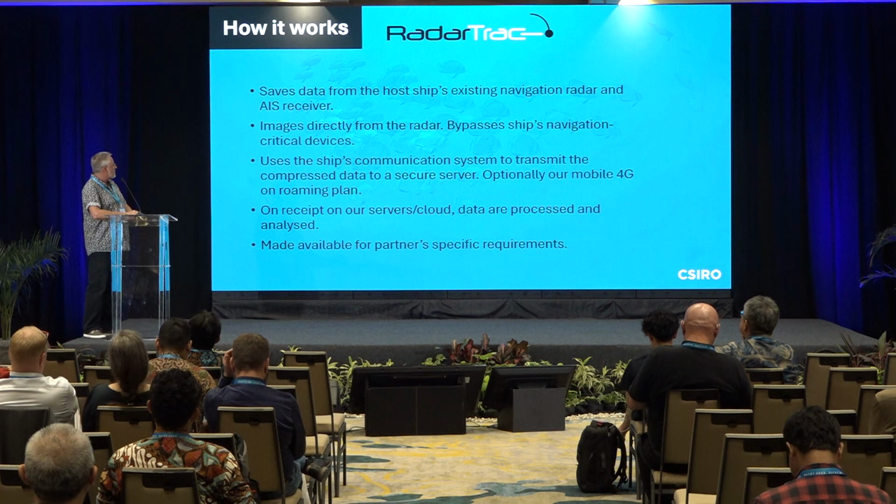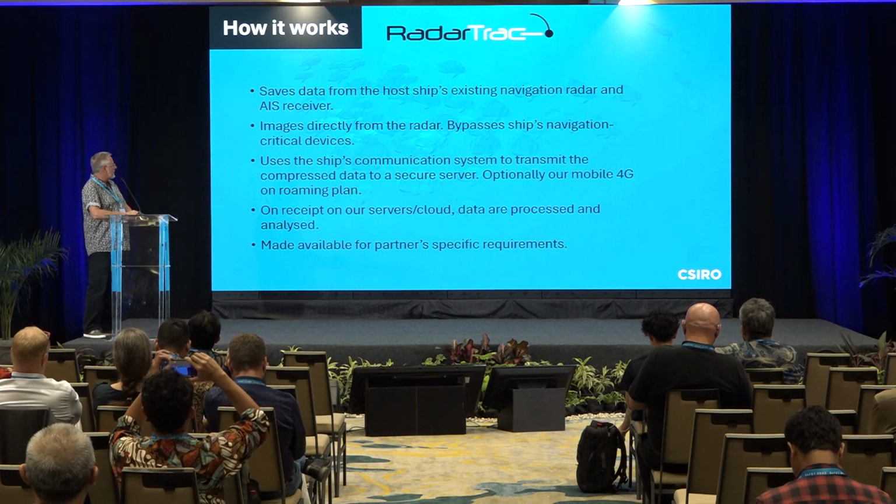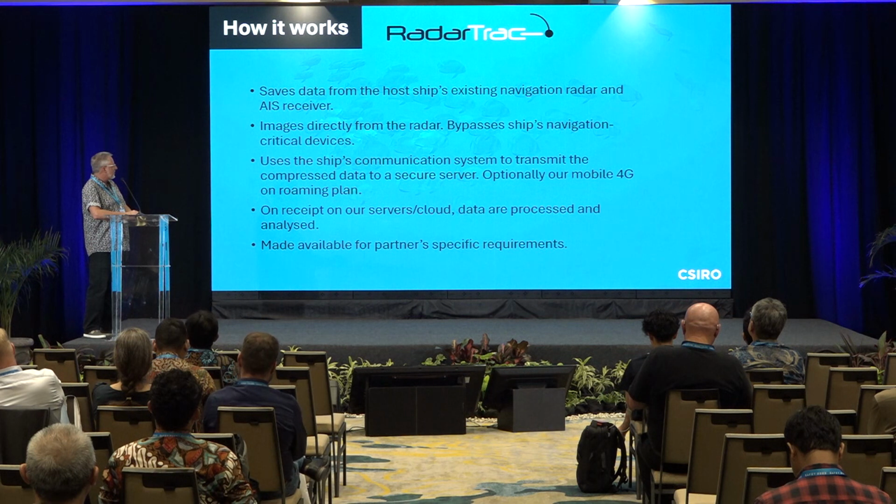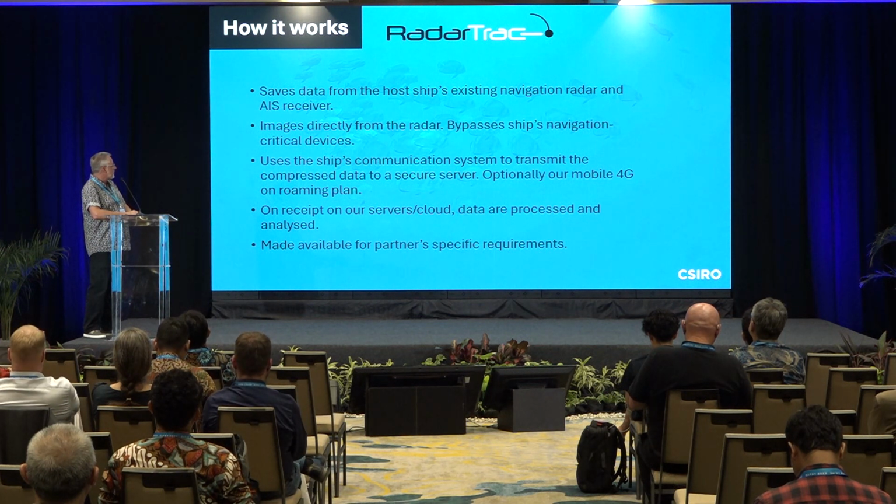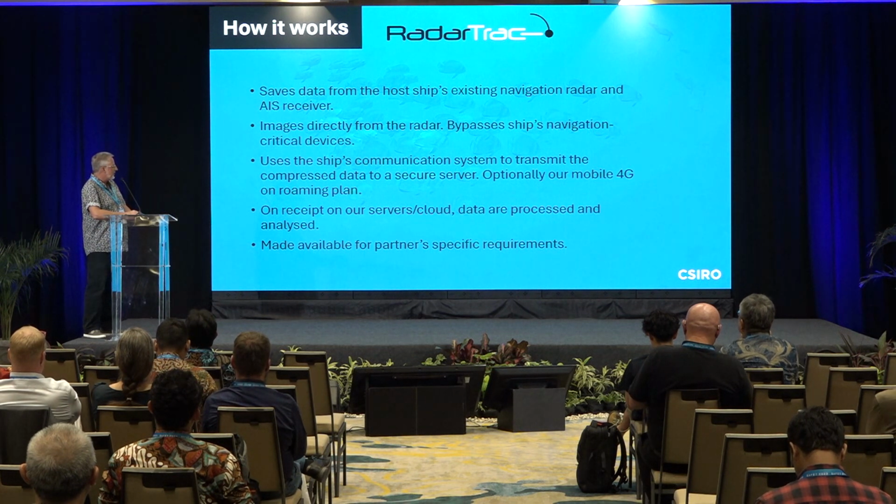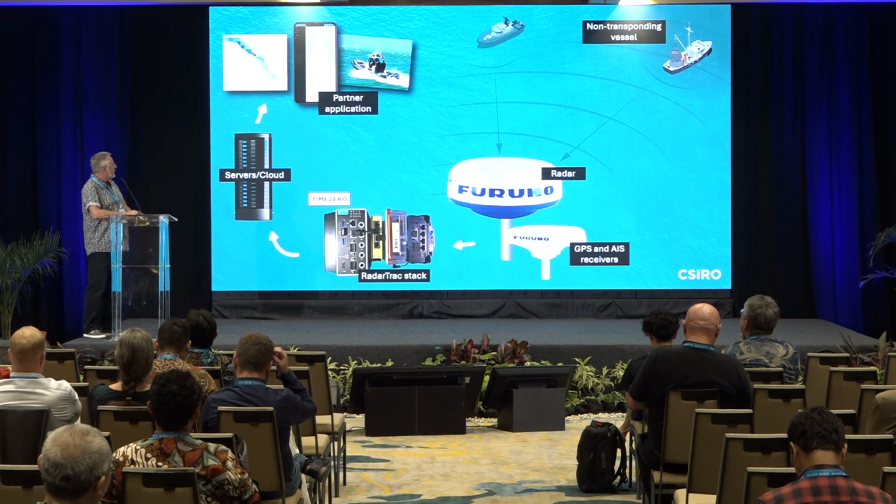So RadarTrac saves data from the host ship's navigation radar and AIS receiver. We get those images directly from the radar, and we bypass the navigation critical devices, so we don't interfere with those. We use the ship's communication system to transmit our data, and when the data is received on our server or on the cloud, we process the data and analyze it, and then make it available for partners' requirements.